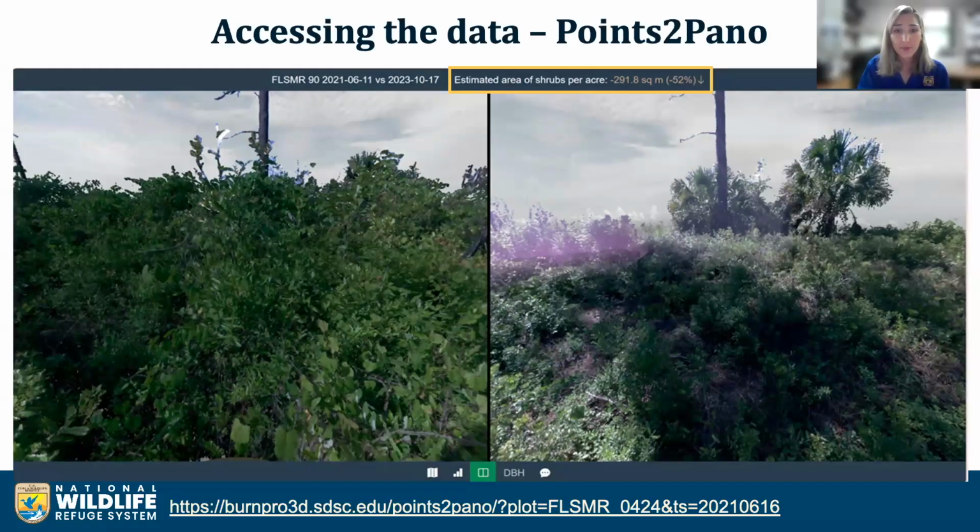As you can see from the top of the screen, between June of 2021 and October 2022, a mechanical treatment was completed for this plot, and the shrub cover decreased by over 50%. So these scans provide data documenting the changes over time from land management, and it empowers the land manager to make decisions based upon results.